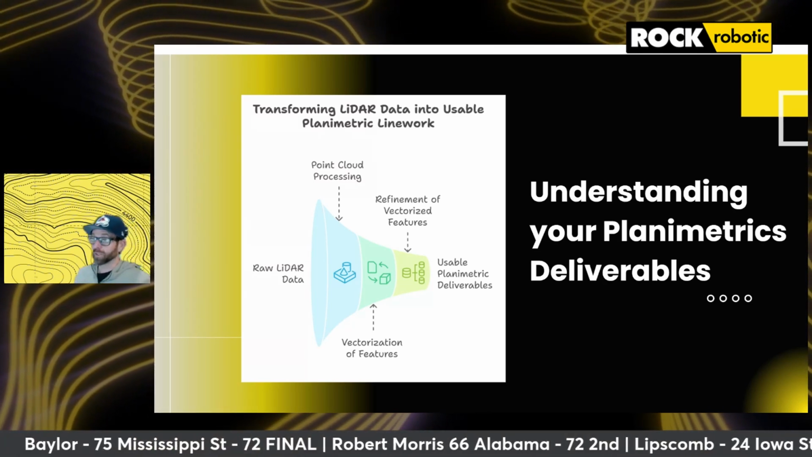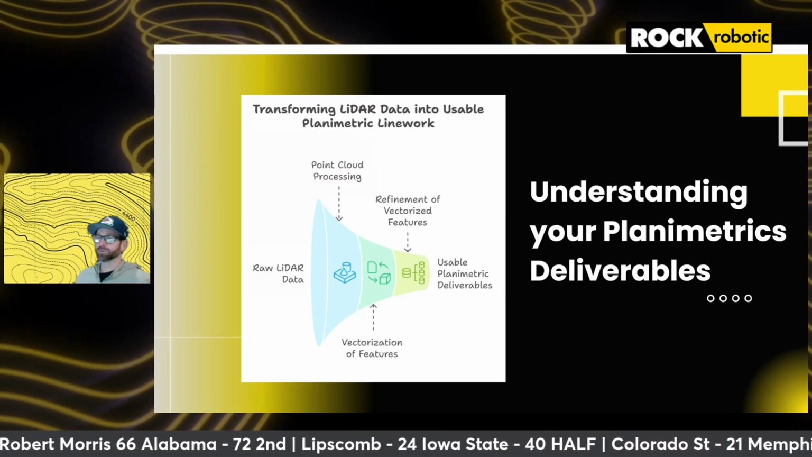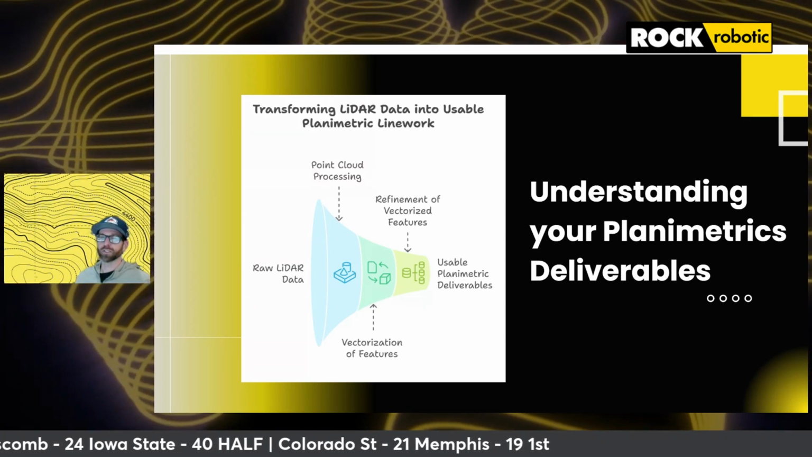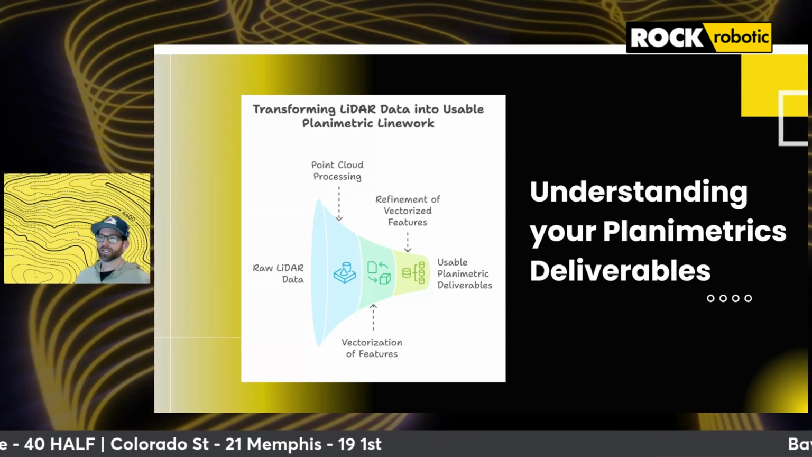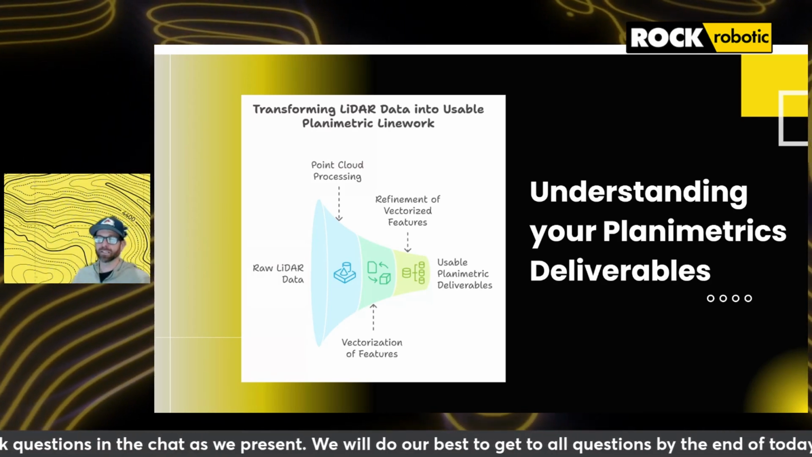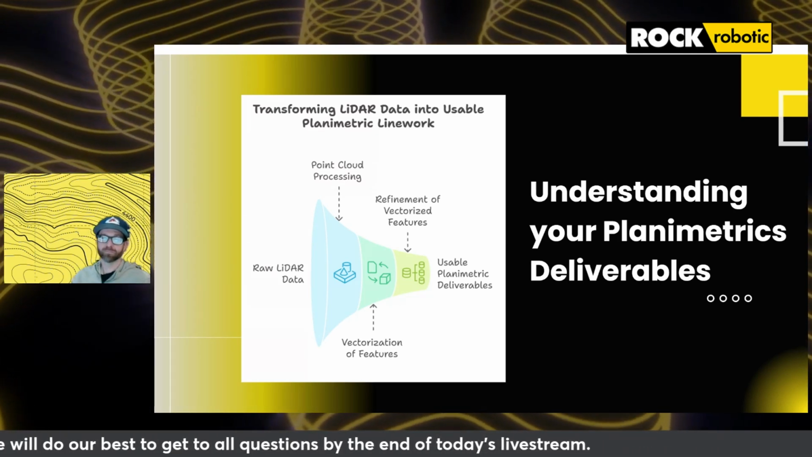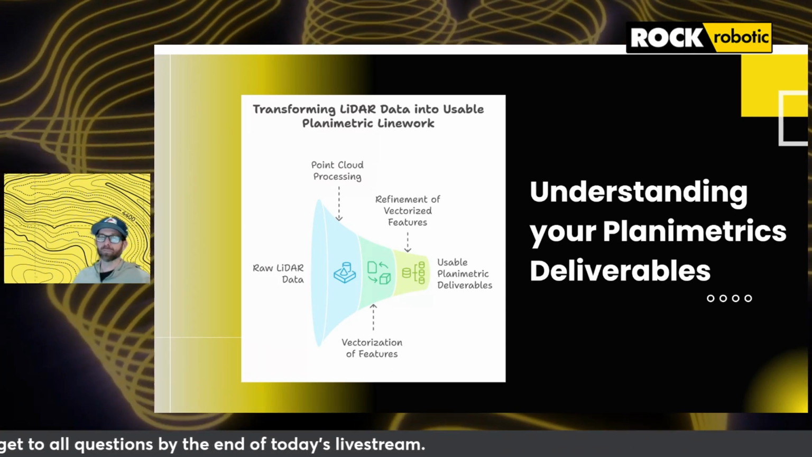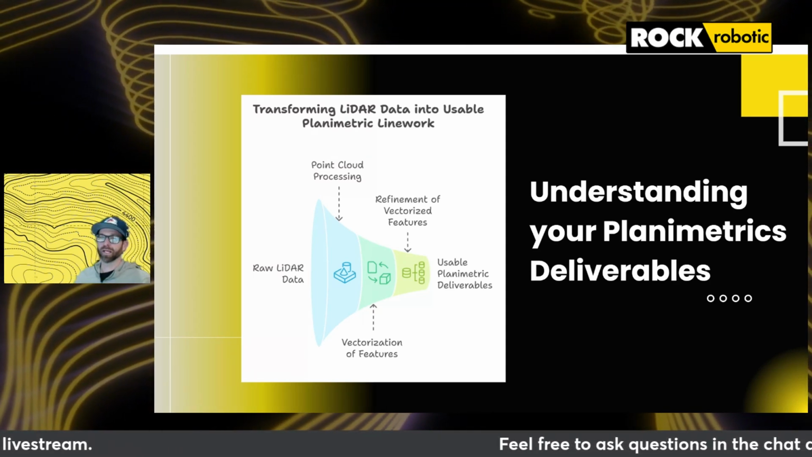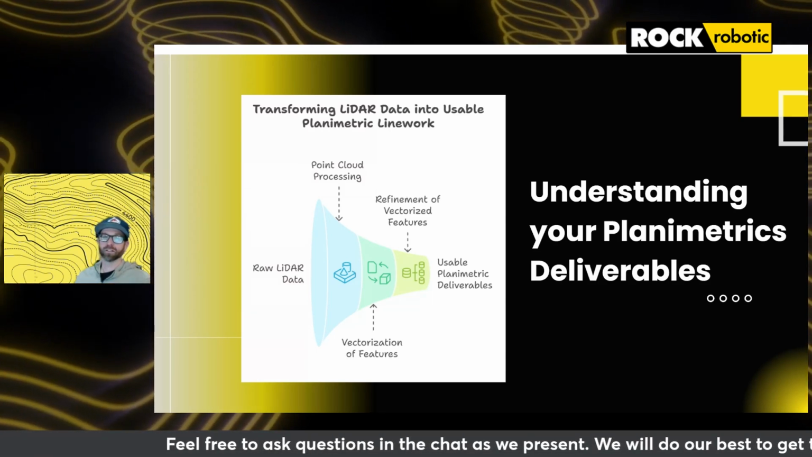ROCK's planimetrics deliverables are built using a standardized classification system, ensuring that each data set is structured, detailed, and ready to use. The classification process assigns clear labels to features within the dataset, making it easy to distinguish between different types of surfaces and structures. The industries that rely on planimetric data are numerous, but some of the most common applications can be found in urban planning, construction, transportation, utilities, and environmental conservation.